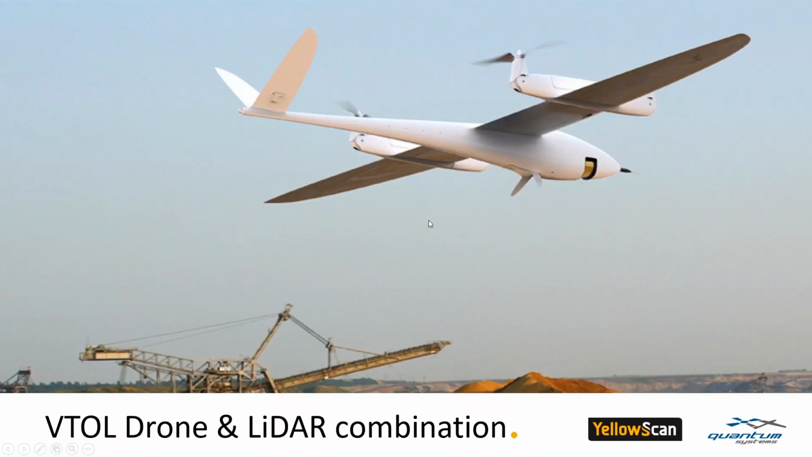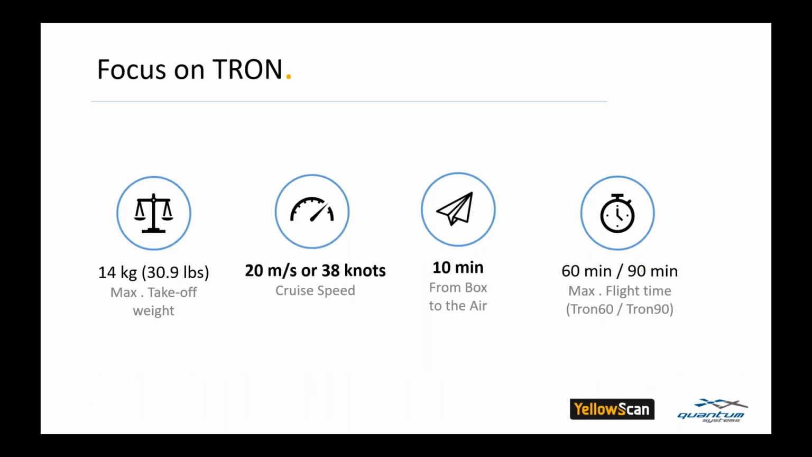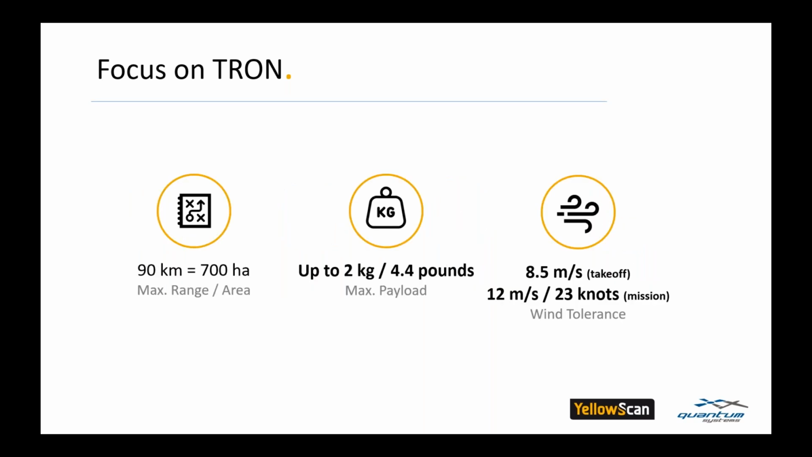Okay, and now that I've shown you the LiDAR, we'll let Martin show why it fits perfectly with the VTOL. Yeah, thank you very much, Julien. The Tron is the perfect platform for the Surveyor Ultra, just introduced by Julien, because the Tron has a maximum takeoff weight of 31 pounds, and it flies with the perfect speed for the YellowScan Ultra at 38 knots. We only need about 10 minutes from the box to the air, and the 90-minute flight time is a great endurance to cover more than